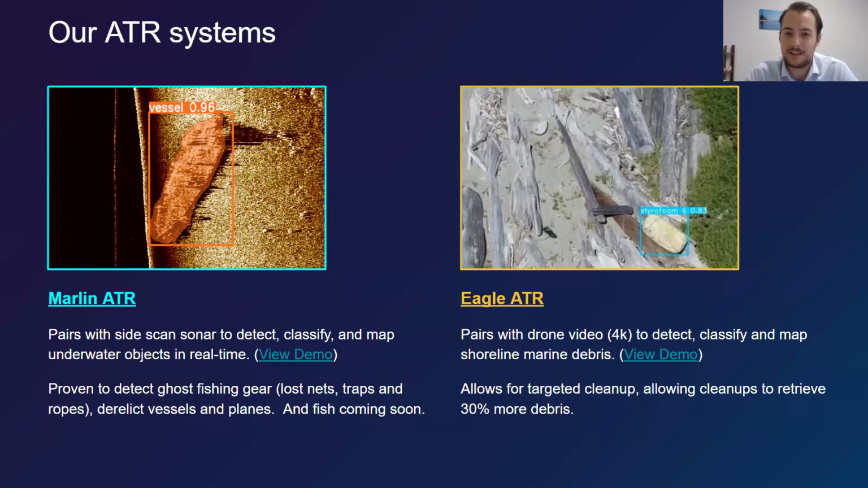And Eagle ATR is a model that works with drone video to detect and classify shoreline marine objects and provide that heat map and information about the debris on community shorelines so that they can go out and do efficient targeted cleanups.